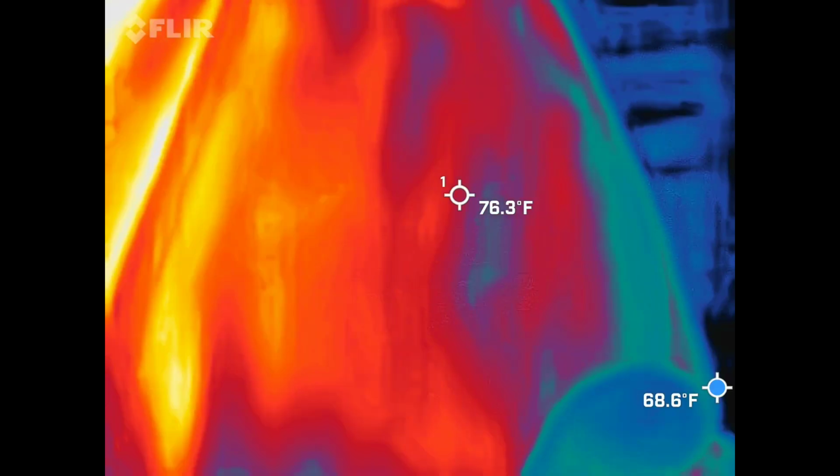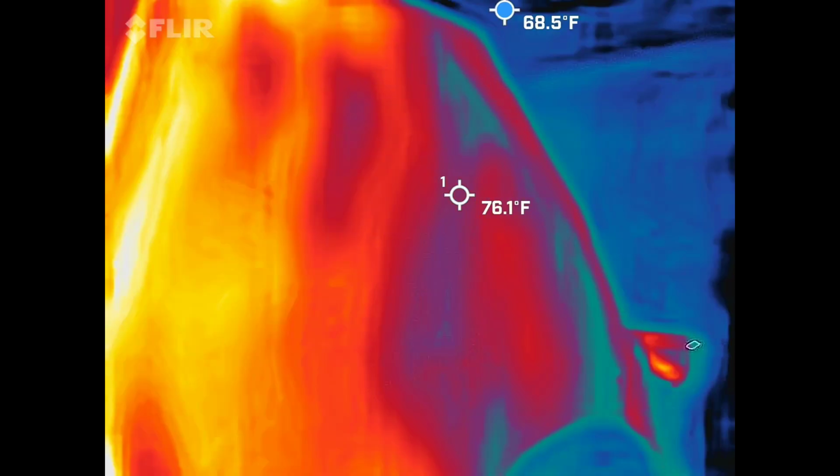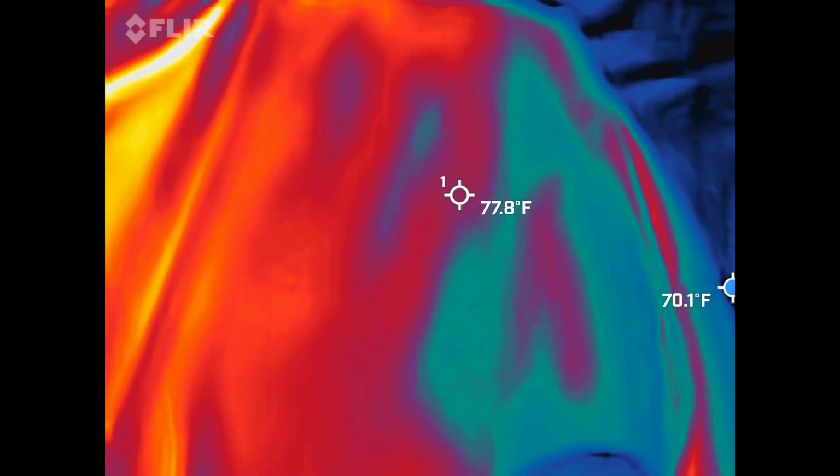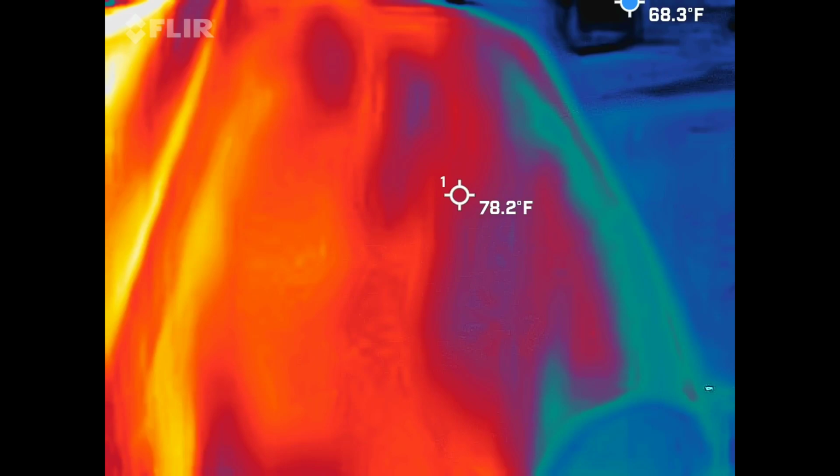So I also have a blue dot that's bouncing around the screen. It's there to show you the coldest spot in the frame at that moment. You will be getting this full video back. So again, watch the blue dot. I'm looking for 15 plus degree temperature drops.